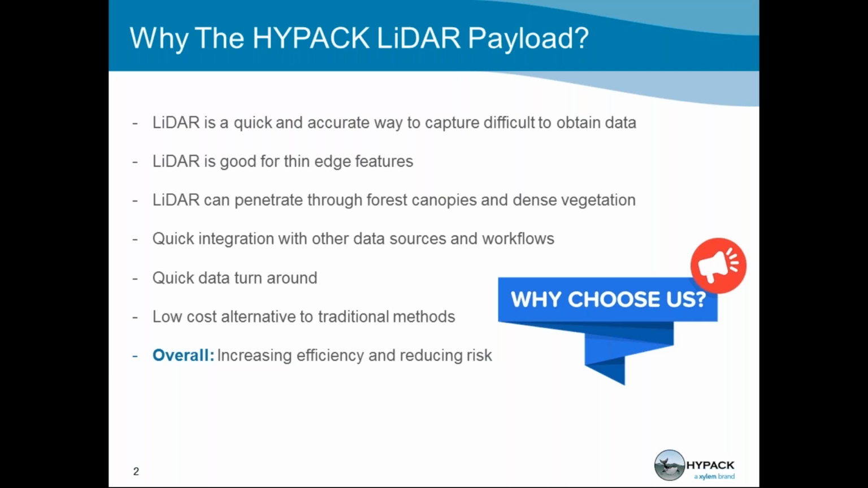If you need to survey using LiDAR on a UAV and you're trying to look at some power utilities or other sorts of thin features, it can pick that up really well in comparison to other surveying methods like photogrammetry and other types of remote sensing. As I just briefly mentioned, LiDAR also can penetrate through forest canopies and dense vegetation, so it can be really helpful to do those sorts of biomass or more vegetation-oriented studies.